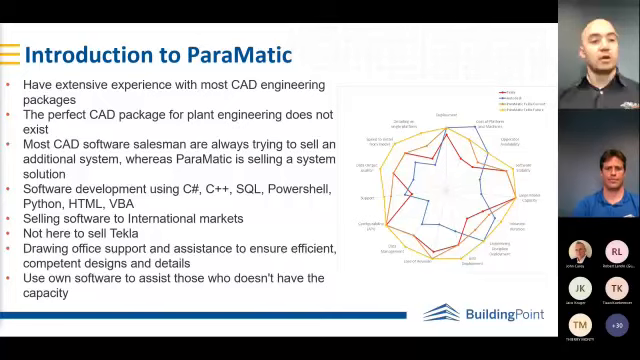Most CAD software salesmen are always trying to sell an additional system or piece of software, whereas we're trying to sell you a solution. We develop most of our software, or all of our software, in-house, using mostly C#, but sometimes C++, SQL, PowerShell, Python, HTML, and VBA.